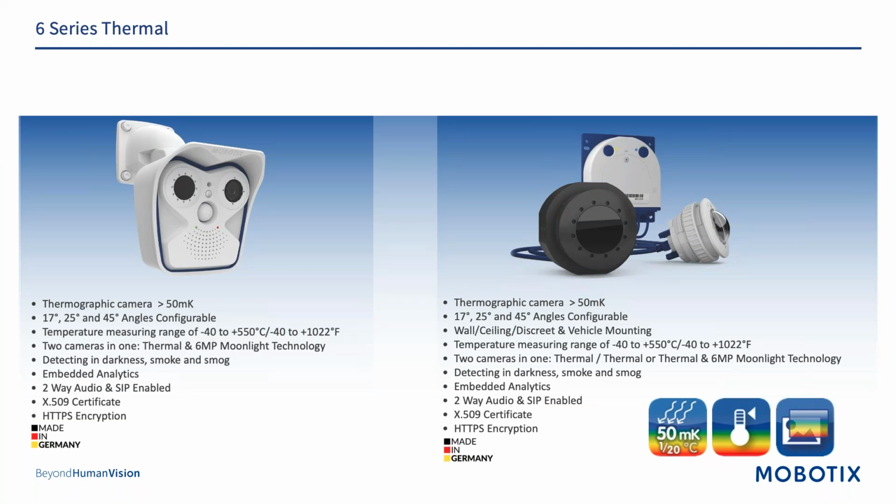So we offer our thermal and optical products in a variety of different form factors. Most are still opting for our 6 series here, which has been our workhorse. And I'm talking primarily in the thermal space right now. Whether these are being used in heavy industrial applications or more recently for human body temperature detection, the 6 series has grown tremendously with thermal because of its flexibility and thermal radiometry. And I'm going to discuss thermal radiometry here in a second. But the M16, which you see here on the left,